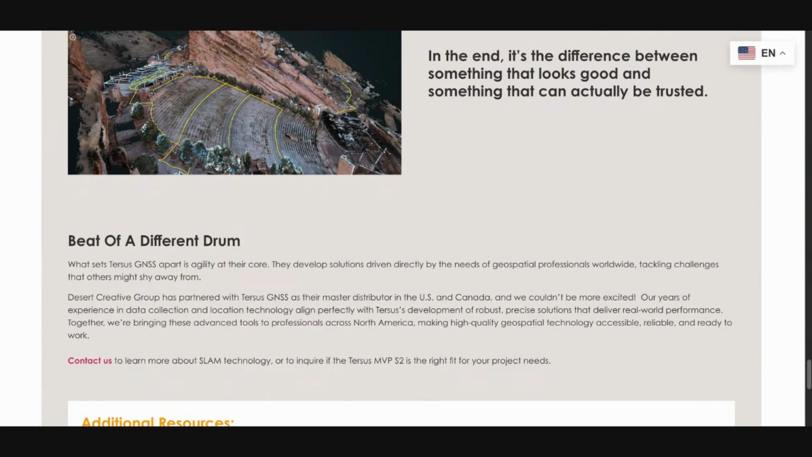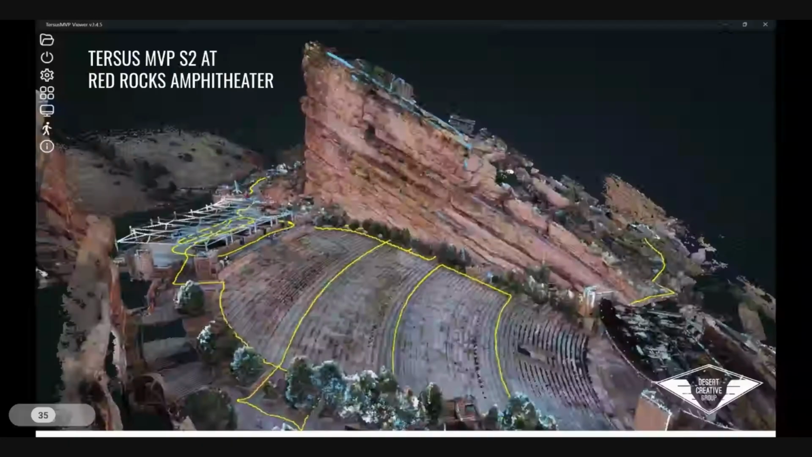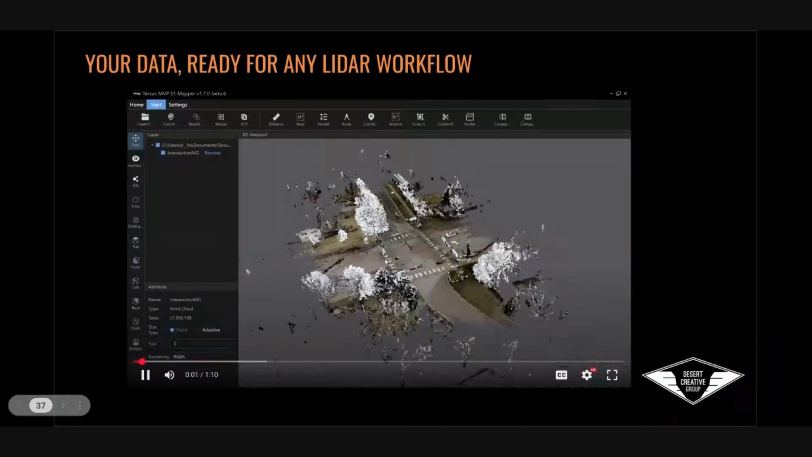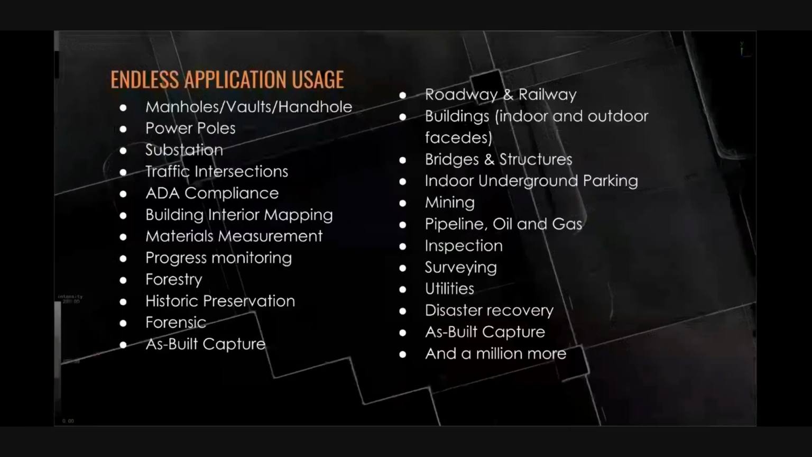Let me go back to sharing the other screen here real quick. And so with that being said, just like the S1, the S2 has a lot of application usages.